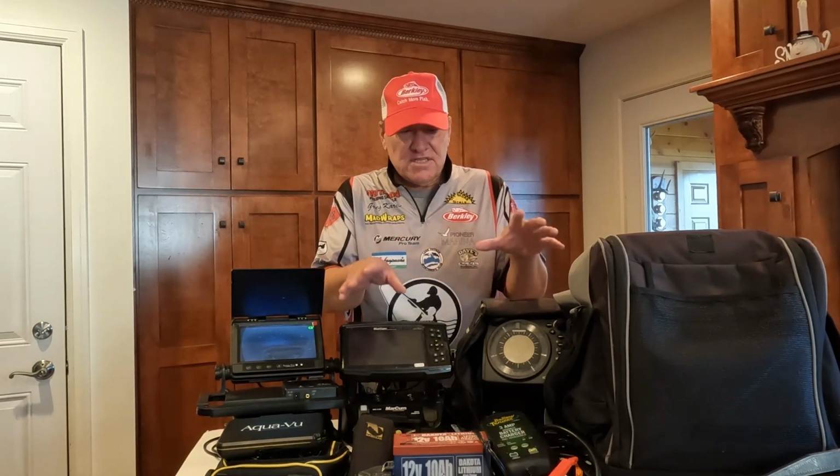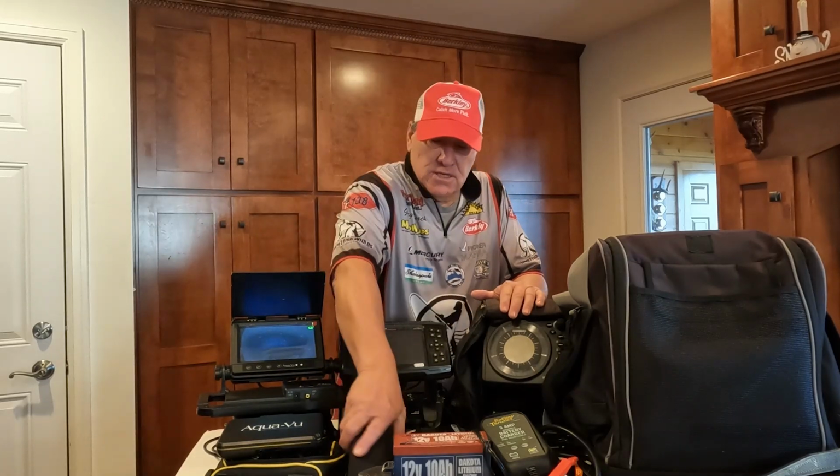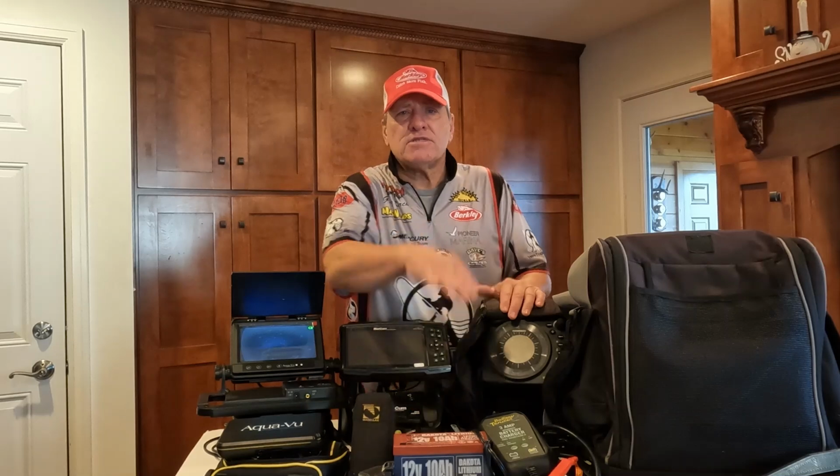Well, we're getting ready for the ice fishing season, and this is my arsenal. So basically you can see I got Livescope, flasher, LCD graph, cameras, GPS, lithium batteries. These are all the tools that are in my ice fishing arsenal. And what I'm going to do now is we're going to talk about each one individually.